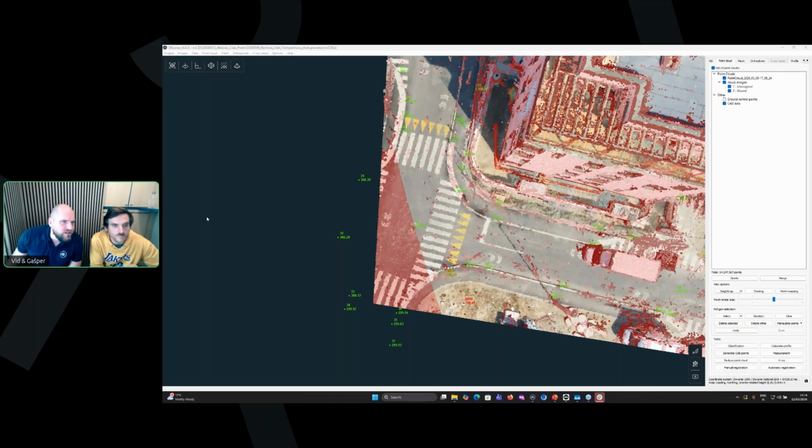Okay, a question from Alesh. Do you subtract the height of the grass cover from the photogrammetry result? This is a question for you, Gašper. So imagine that you are mapping outside. The grass, the terrain there is slightly higher.